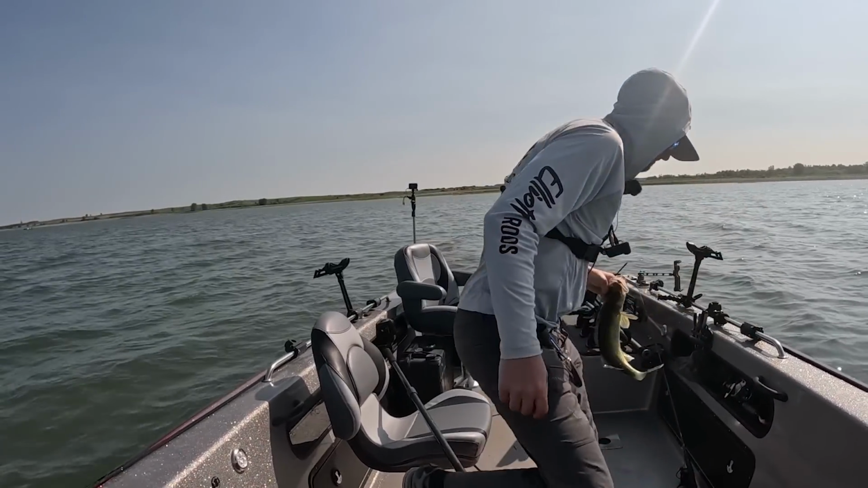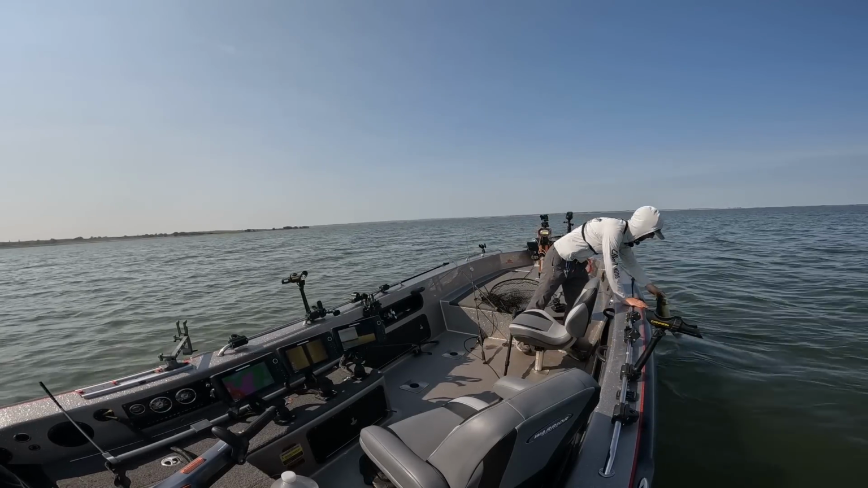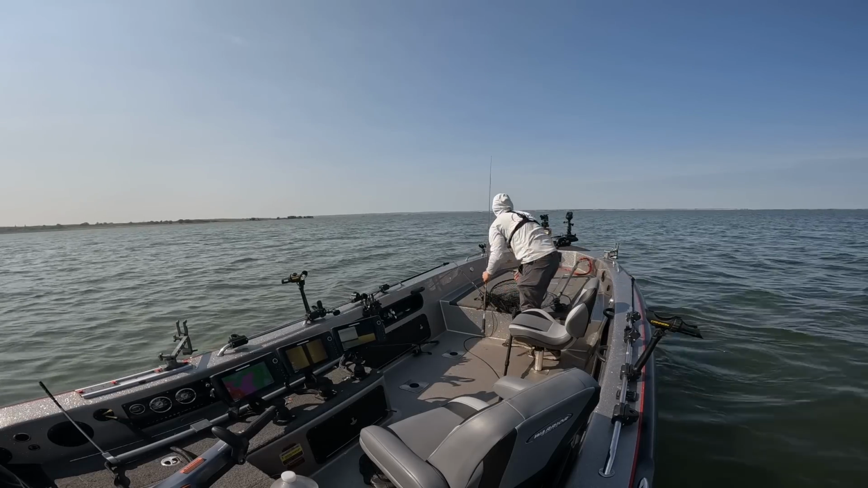There's a nice fish right there. Absolutely crushed that thing, dude. I love watching that rod just go goom, goom, goom, goom, and then they just lose their mind. Let's get that back out there right away.